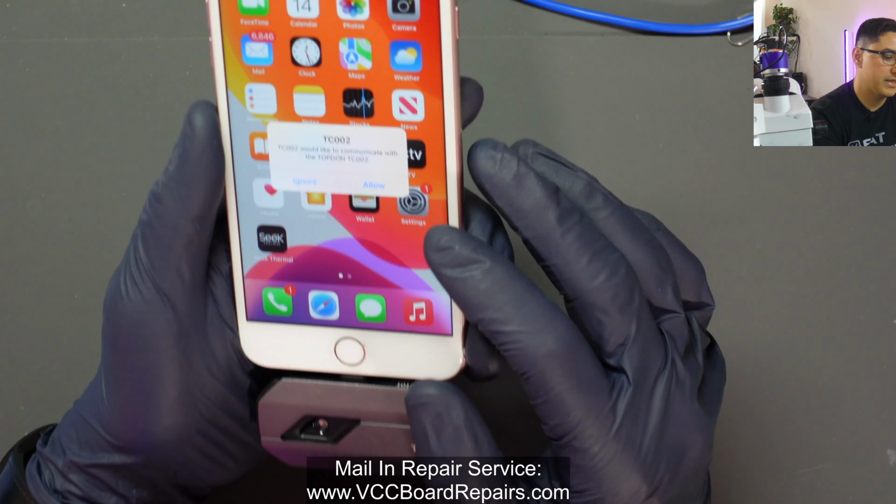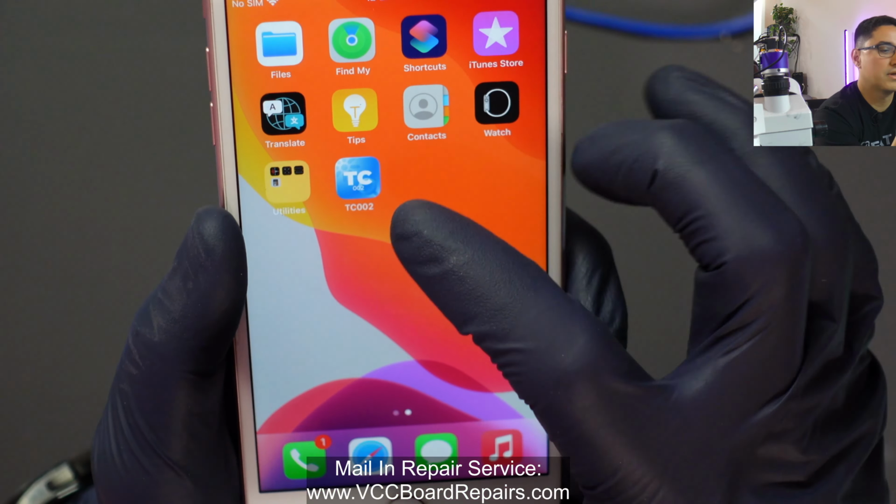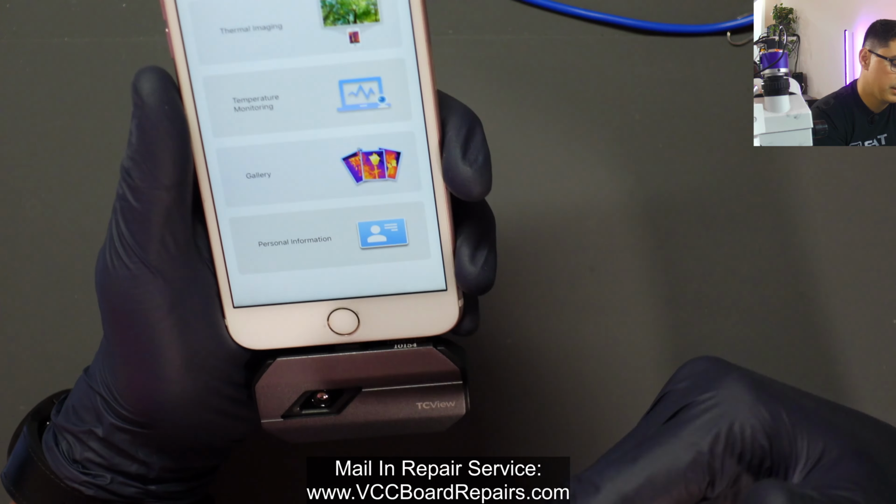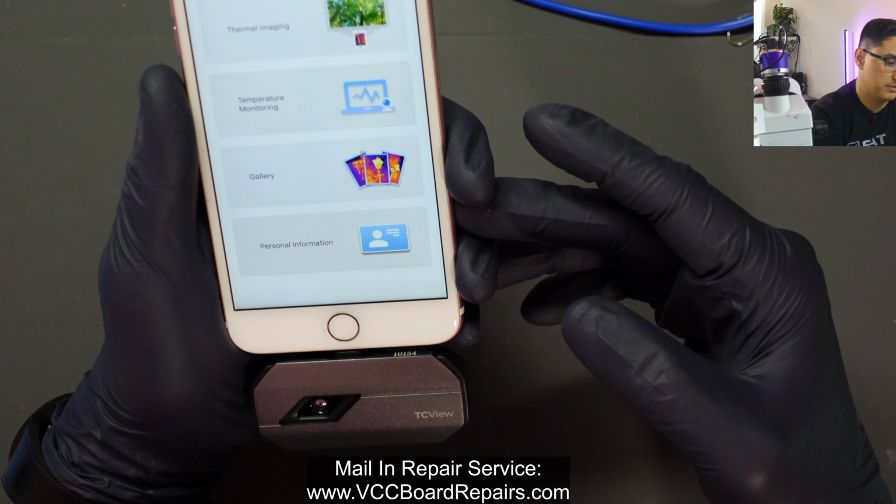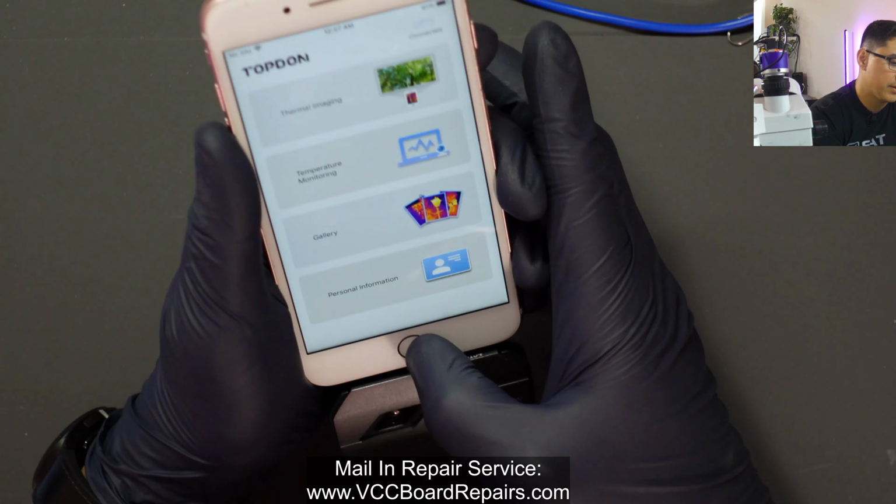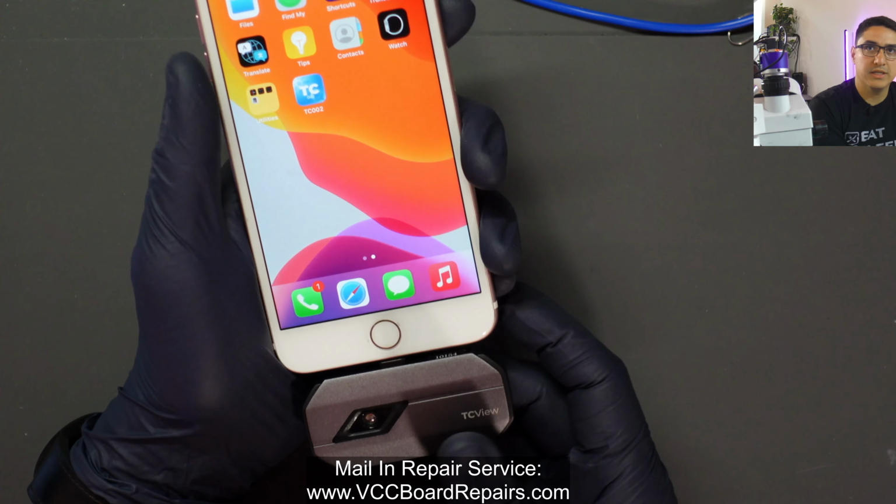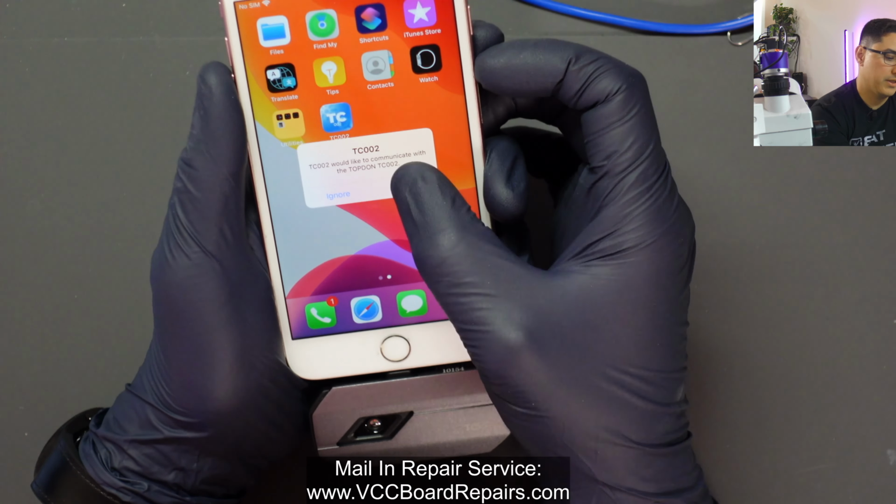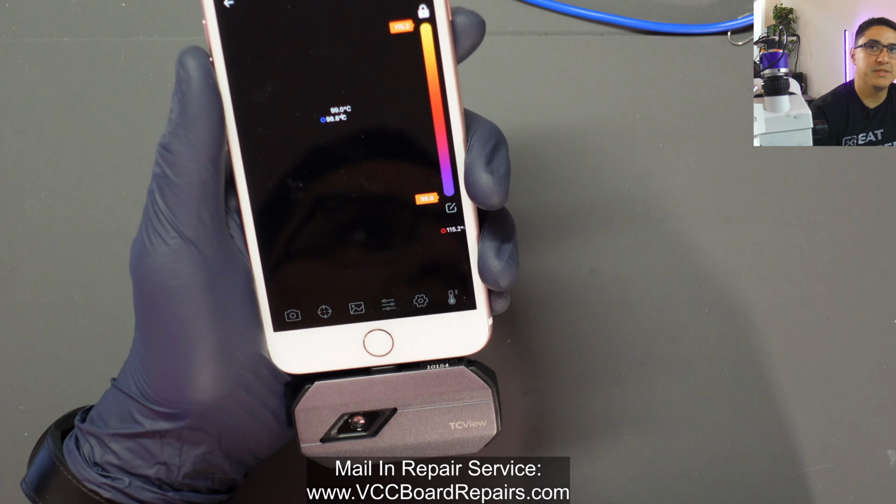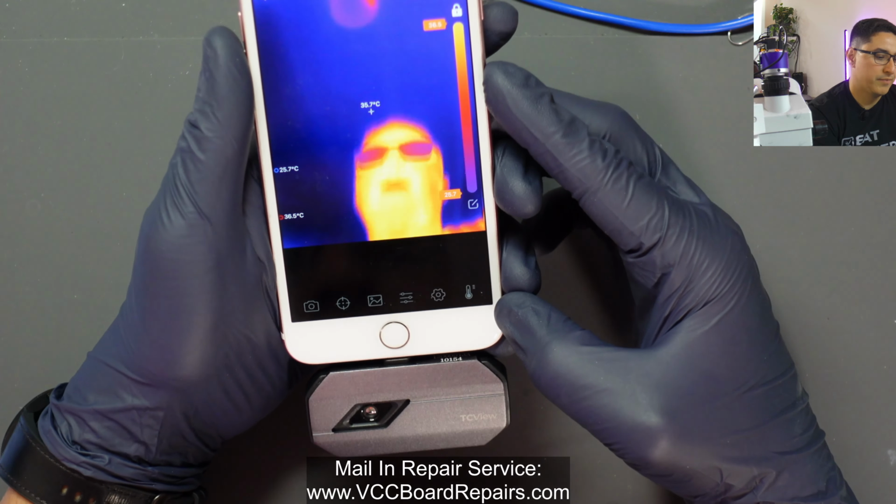Now the app is the TC002, which looks like this. When you plug it in, it'll pop up and ask you if you want to open the app. Now one of the downsides to this is that you do have to manually click. So for example, plug it in. You click allow, and now it brings you here, and then you have to click thermal imaging at the top to get this app up and loaded.